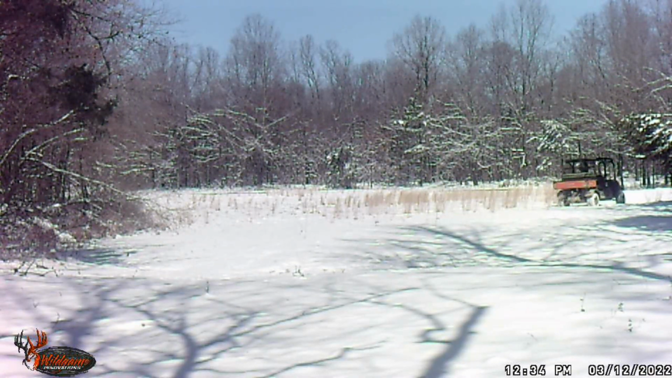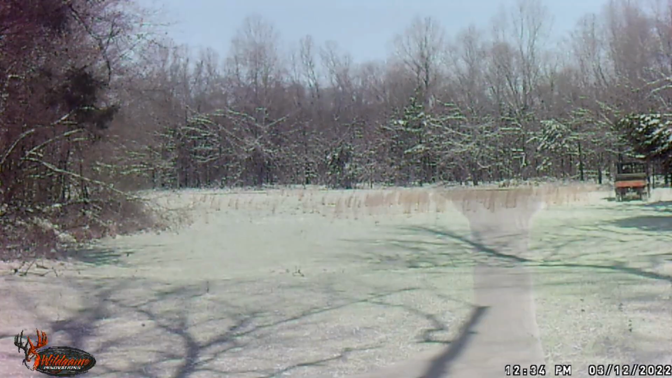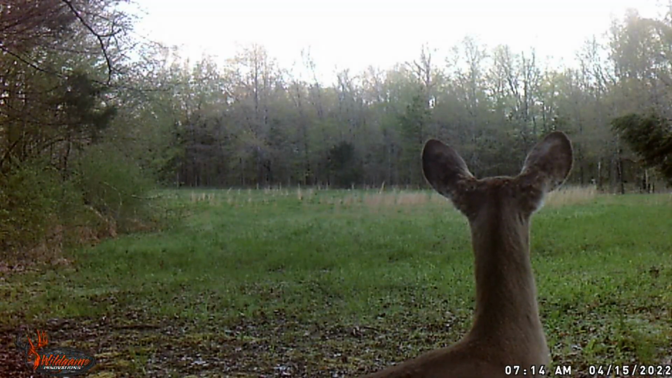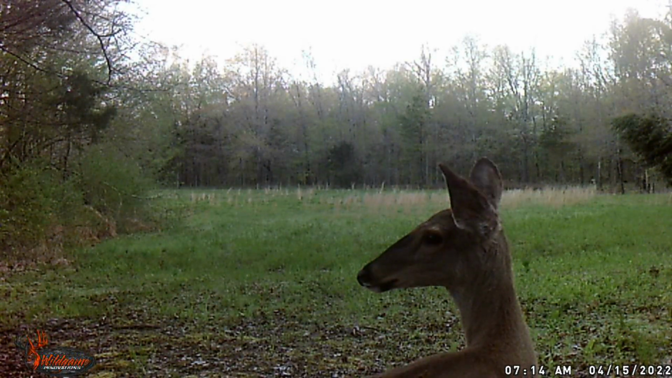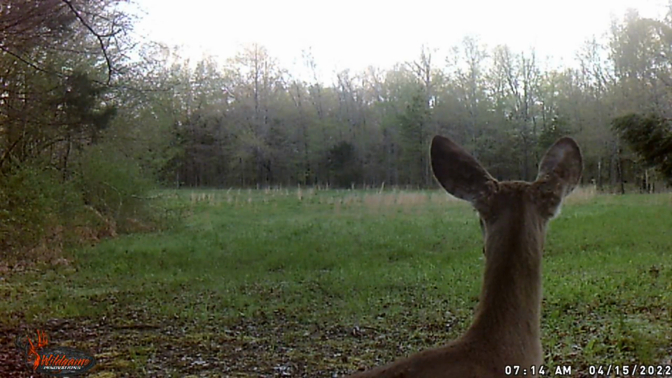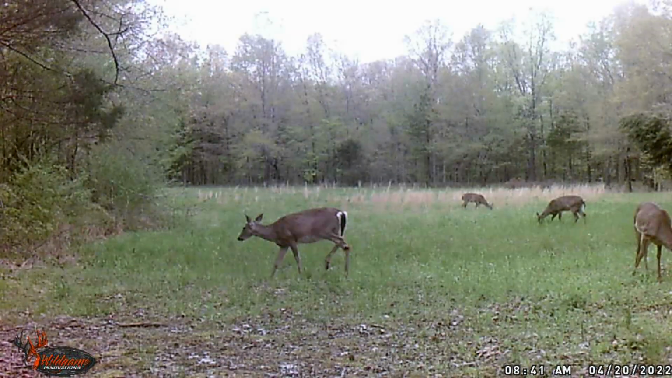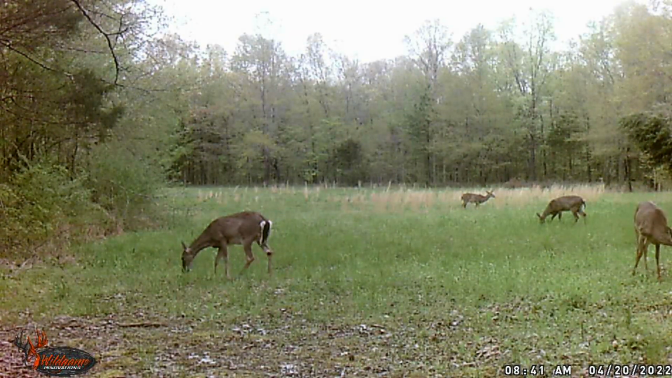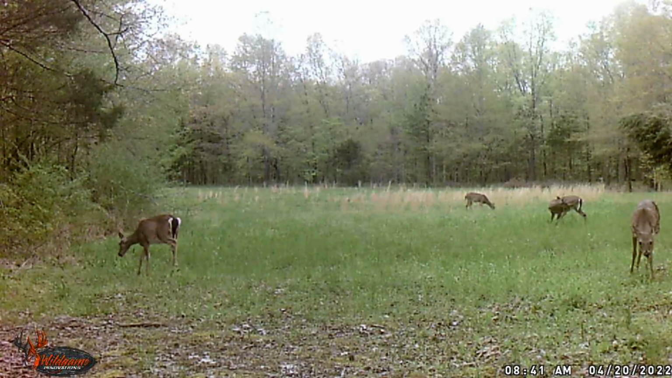There's that March 12th snow we had again. Again, I'm just going through all the cameras and you get to see me drive around. Oh, so beautiful. Oh, look at this silhouette. Look at this doe. They're so wary. Their ears turning like radar. Beautiful creatures. Beautiful. 1, 2, 3, 4 deer there at 8:41 a.m.